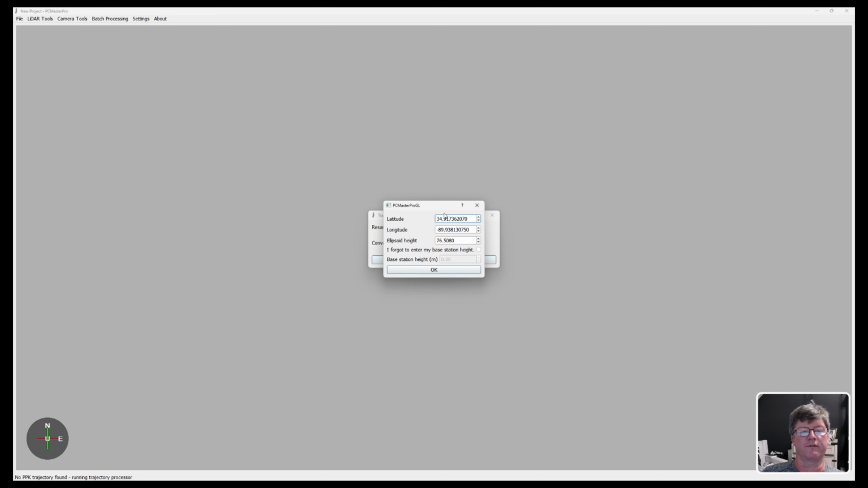So for right now, if I had occupied a known point, a control point, if you will, for a job site, then I would put in those coordinates here. But for the sake of showing you this tutorial, we're just going to accept the coordinates that were in the Rinex header for the base. I'm just going to click on OK. And now it will begin the process of calculating the trajectory and doing PPK processing on that.